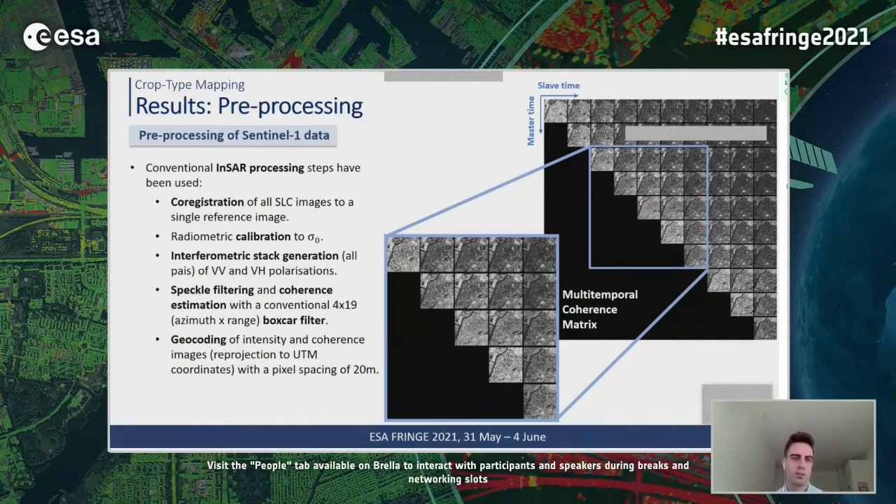Concerning the preprocessing of Sentinel-1 data, we have used conventional InSAR processing, meaning co-registration of all images, calibration, and generation of the interferometric stack of both available polarizations of Sentinel-1, VV and VH. We have applied speckle filtering and coherence estimation with a conventional boxcar filter. Finally, all these SAR data are reprojected into a common cartographic projection in order to match with the ground truth data.